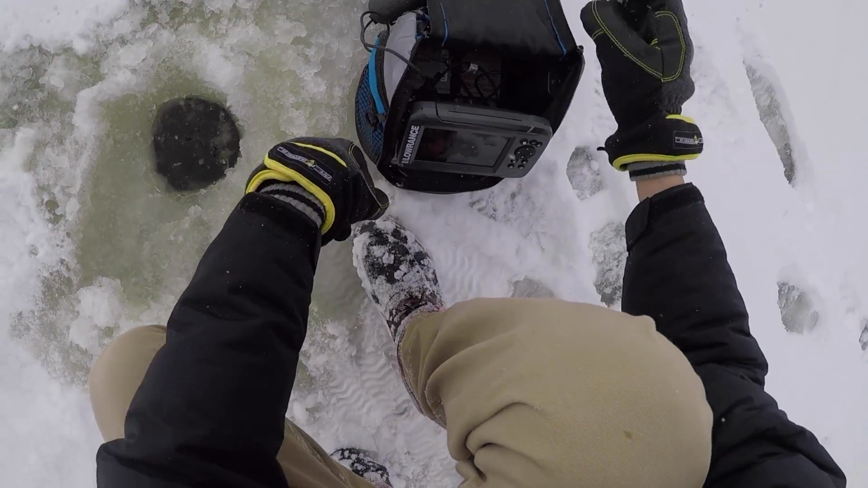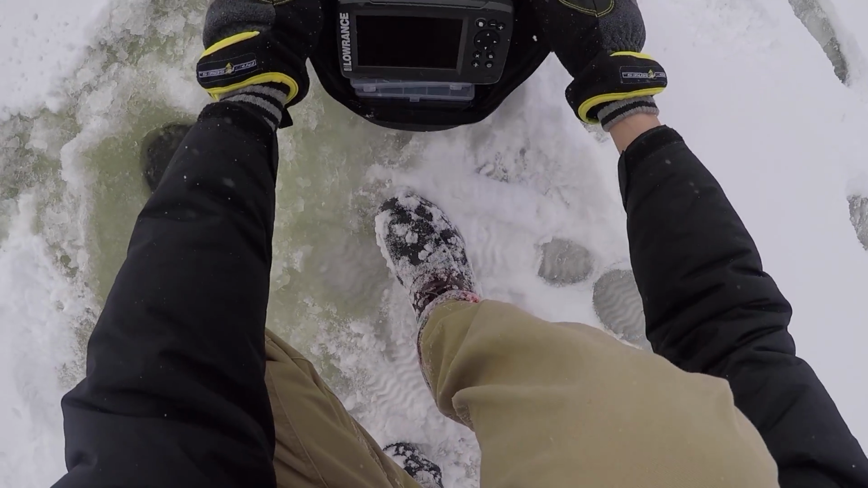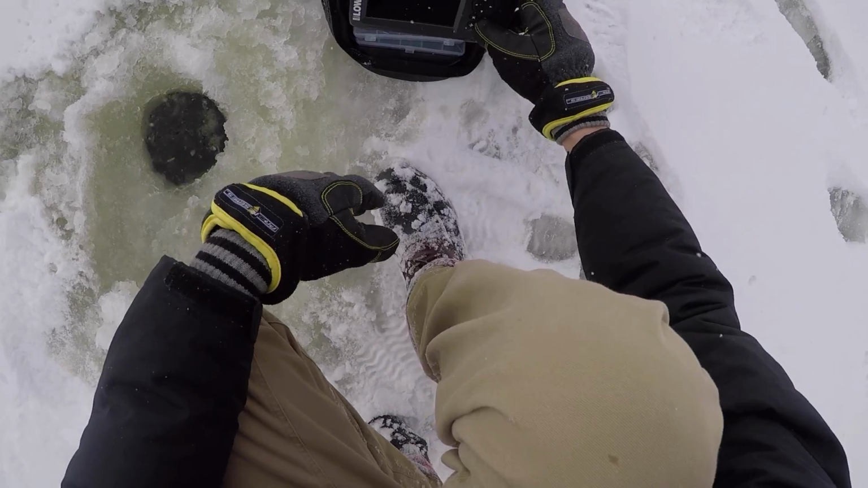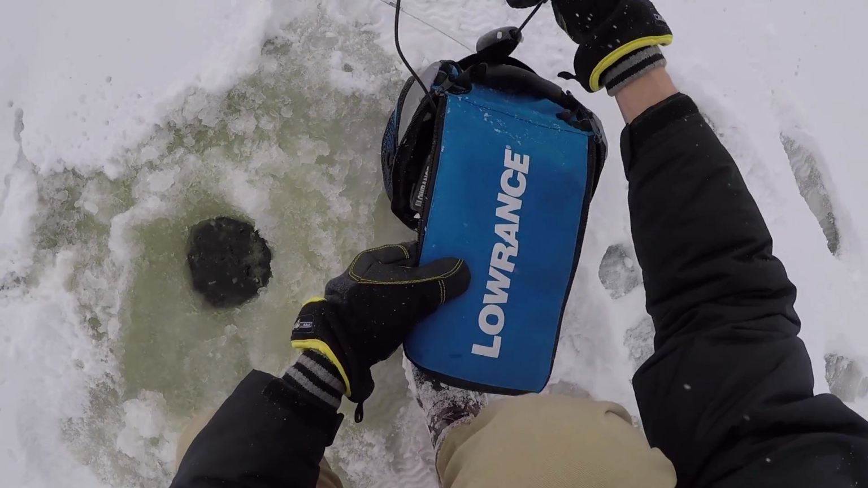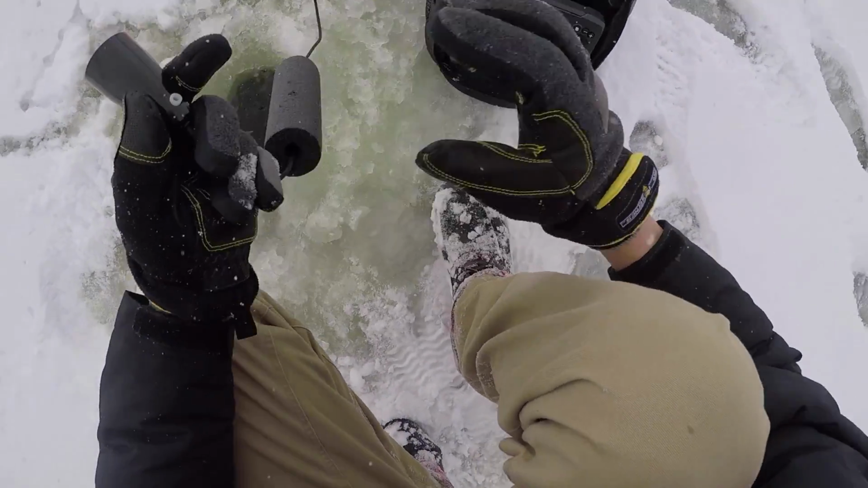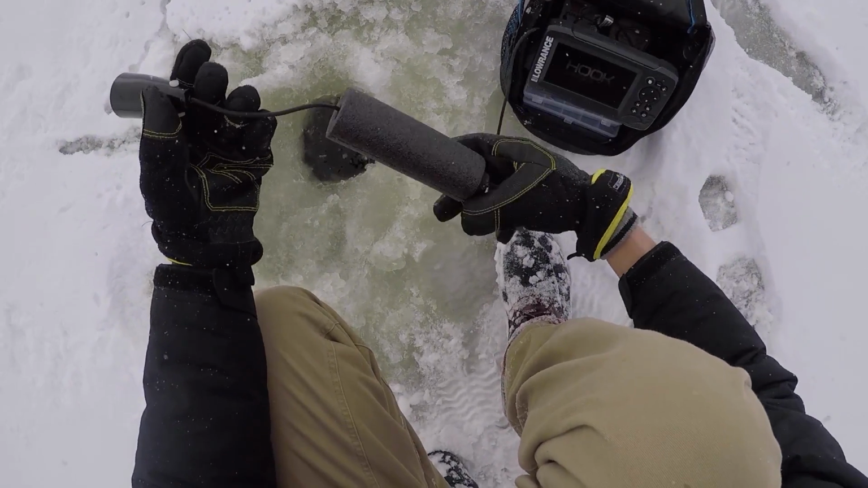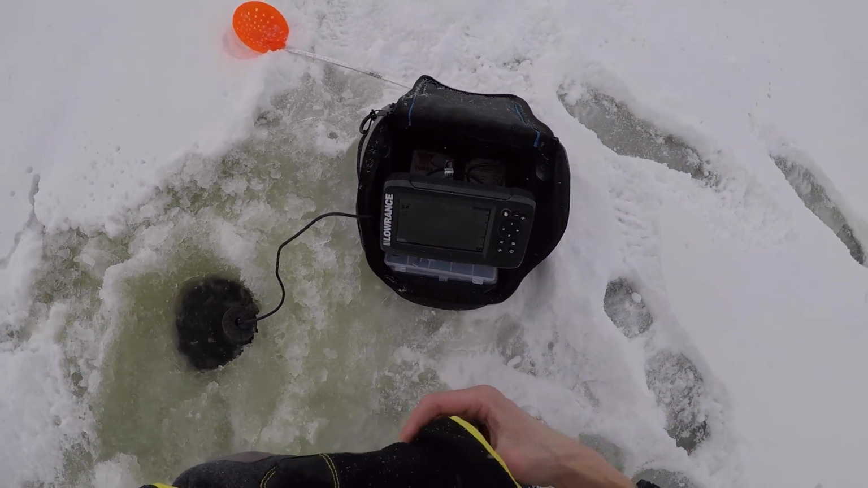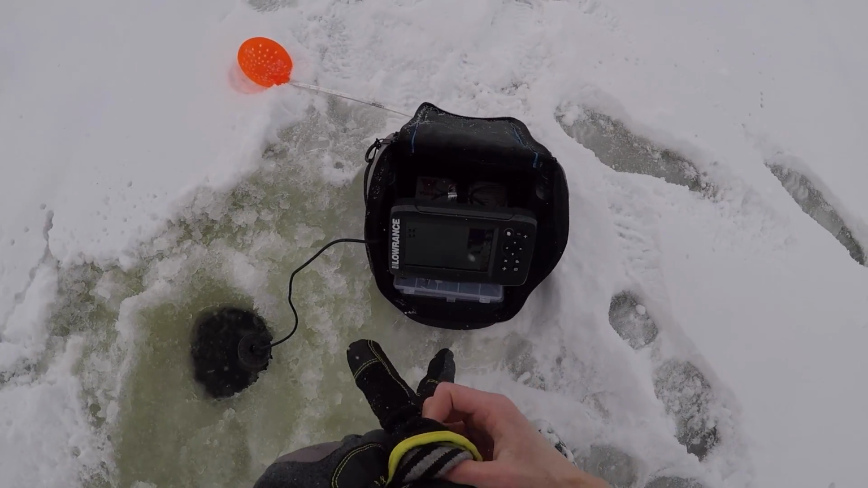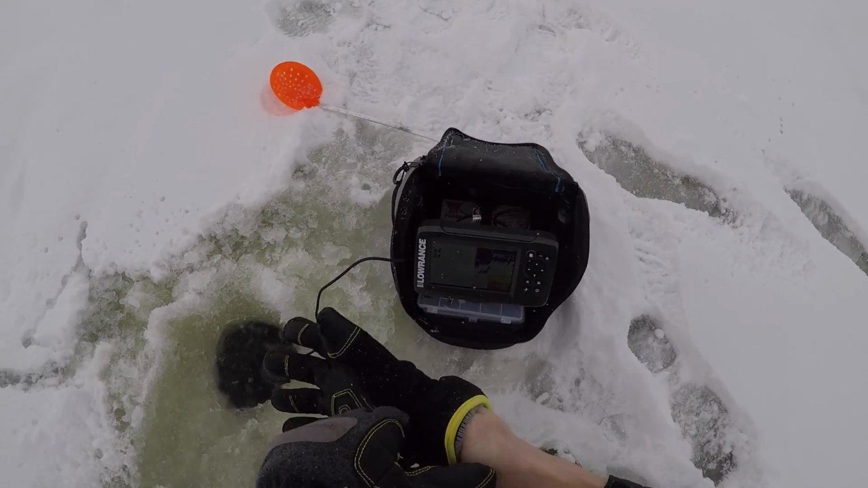All right, so let's test this thing out. First and foremost, I've already got it all plugged in. And then what I'm gonna do, hold the power button obviously, get this puppy turned on, get out our transducer. The transducer has a little rubber piece that you can set for how deep you need to go with it. We're just gonna use the sonar feature to start, kind of get a gauge on the depth. Only about 5.5 feet right here.